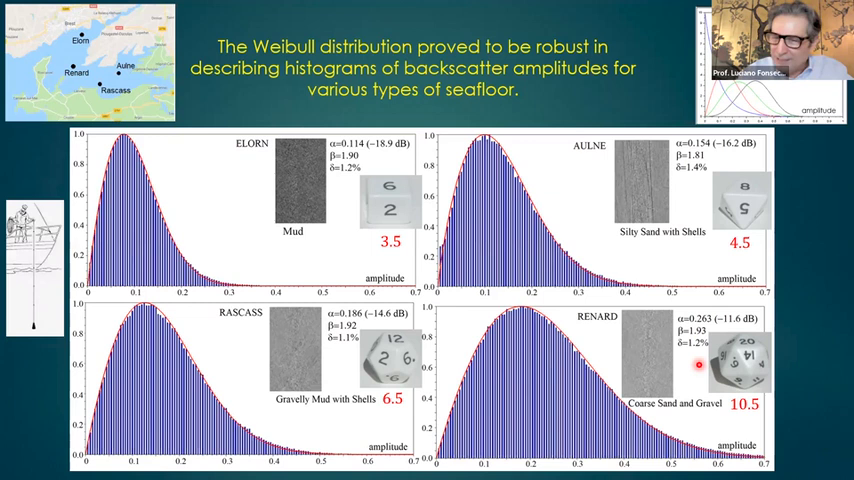But imagine that I roll the die and I get a 5. And I ask you, because I'm concerned with seafloor characterization, did that 5 come from Elorn? Did it come from Aulne? Did it come from Rascas? Or did that 5 come from Renard? I just cannot tell. I can get a 5 here, here, or here. But if I roll the dice many times, like 50 or 100 times, and take the average, and the average is close to 3, I will say, well, those samples came from Elorn.